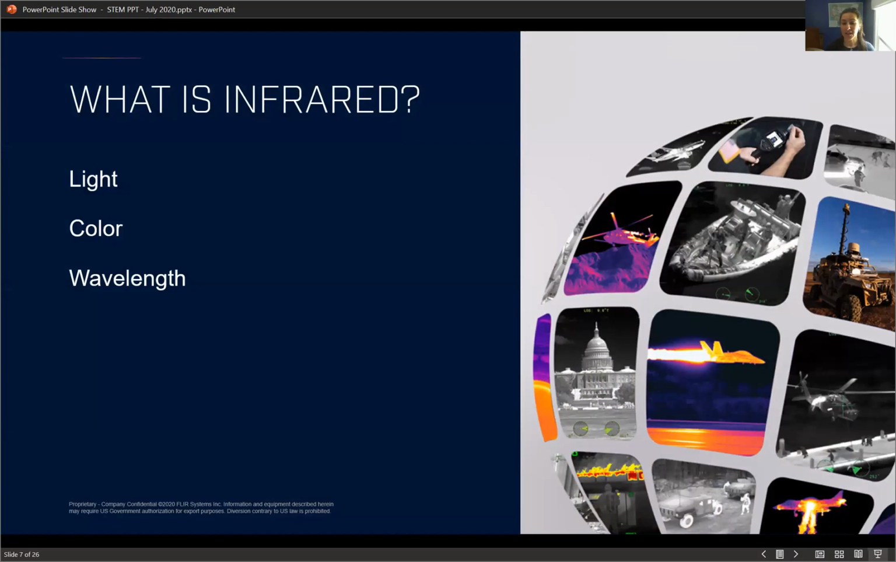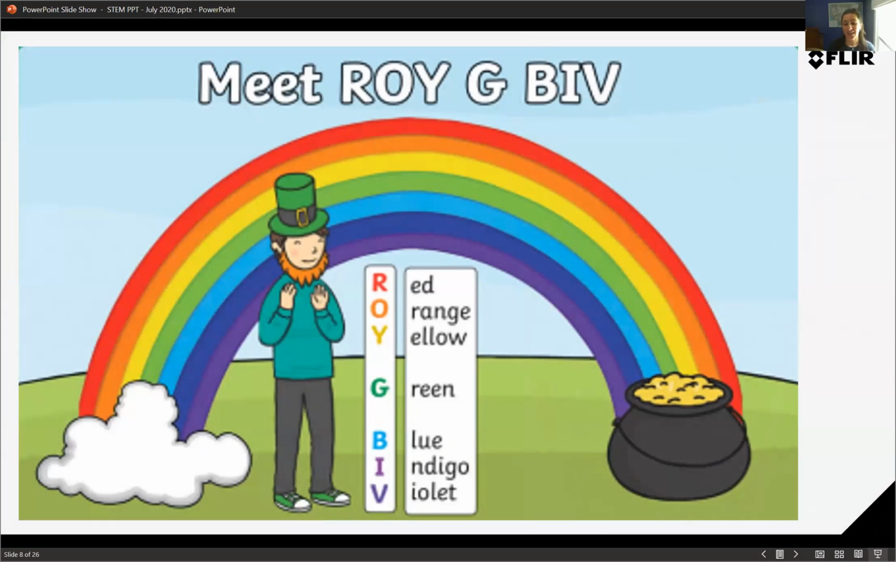In order to understand infrared, we need to know that it's a type of light. And then we need to know what colors are and what wavelengths are and how all of these terms connect to each other. So when I think of colors, I always think of Roy G. Biv, right? This is whenever you go outside after a rainstorm and you see a really pretty rainbow, and you can see all the different colors of the rainbow. You have red, orange, yellow, green, blue, indigo, and violet. They're always in this order. They're never reversed. Every rainbow you see will look exactly the same.